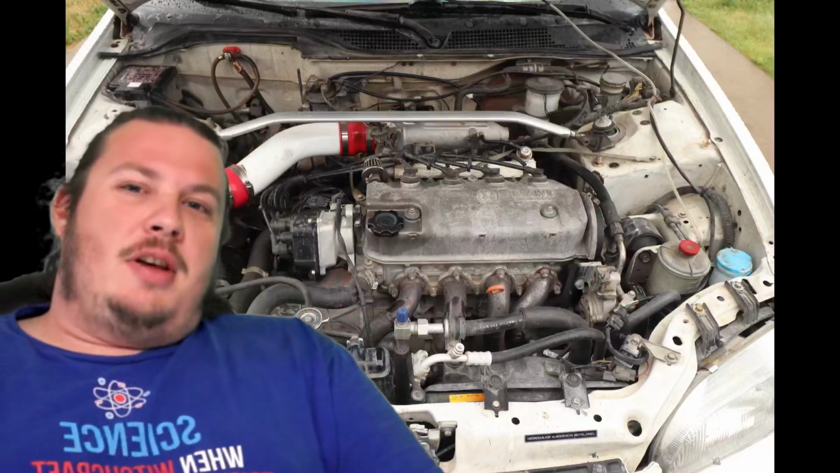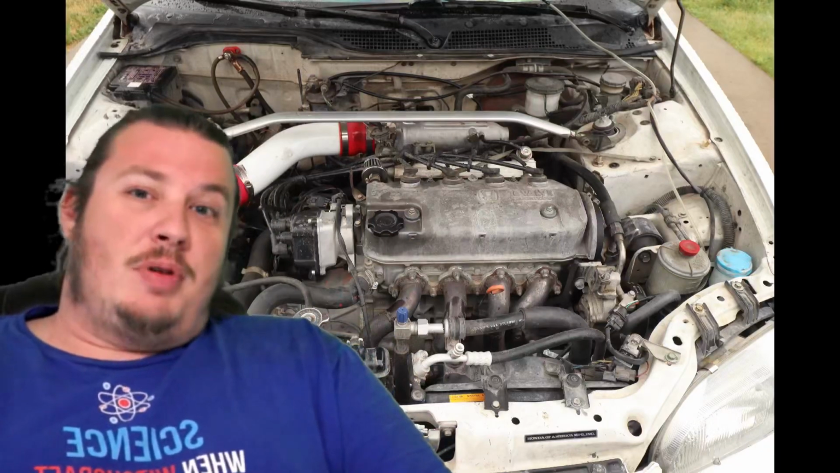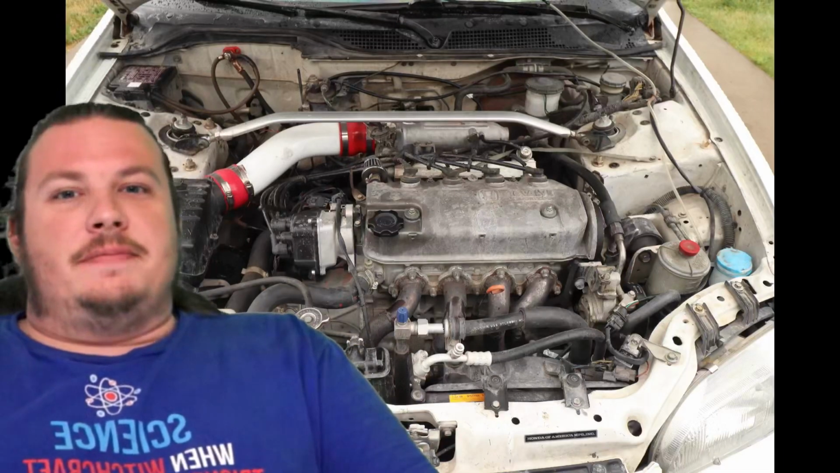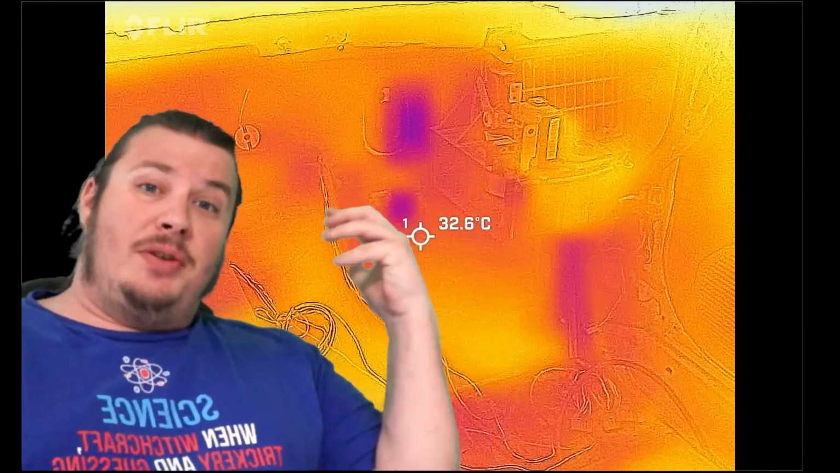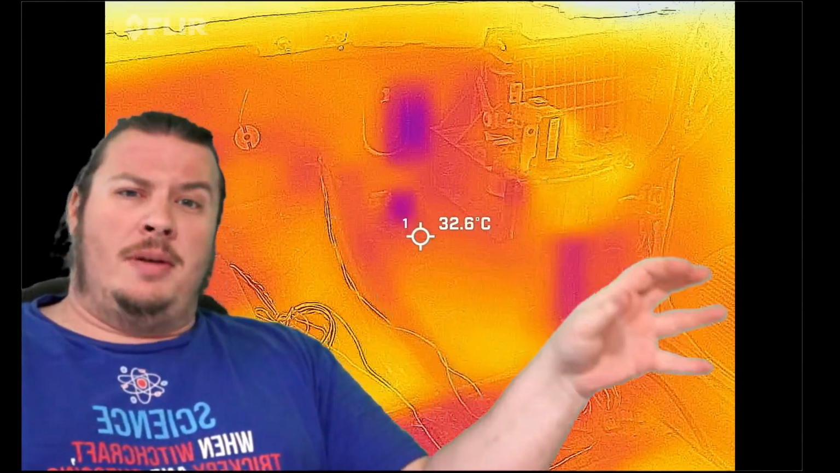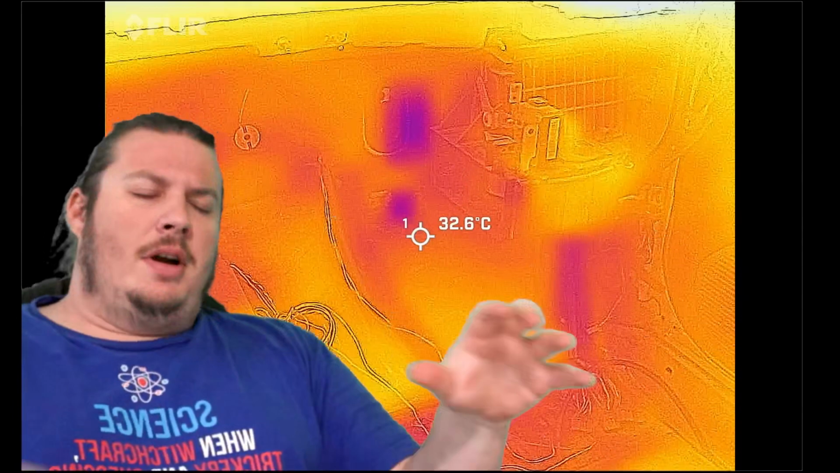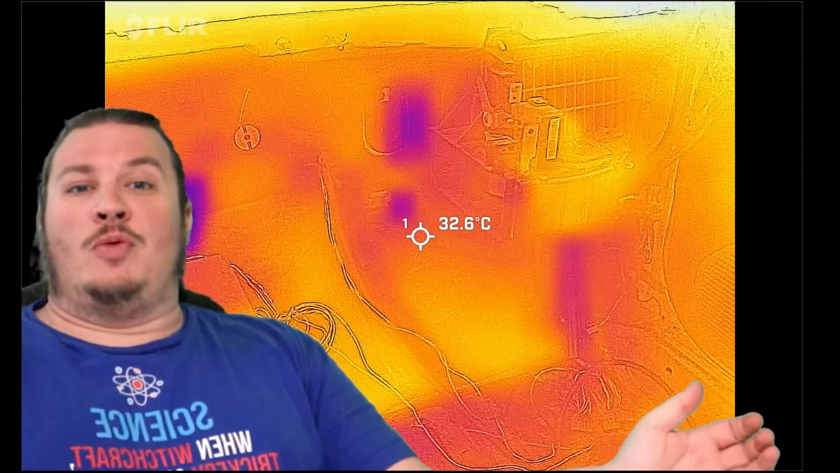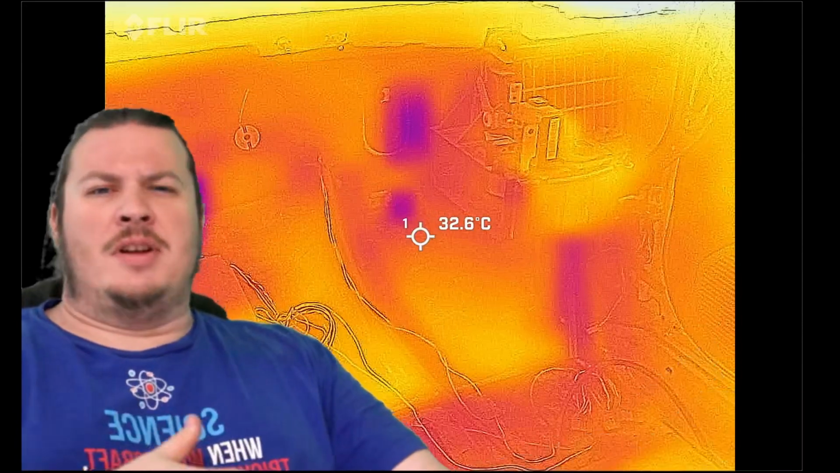In this episode of my projects, we're going to be taking a look at some thermal images inside the Project Civic. I'm going to talk just a little bit about what these images mean. I have pictures of the interior. I didn't get any thermal images of the interior prior to the installation because I didn't think to start recording any of this until after I started the project.